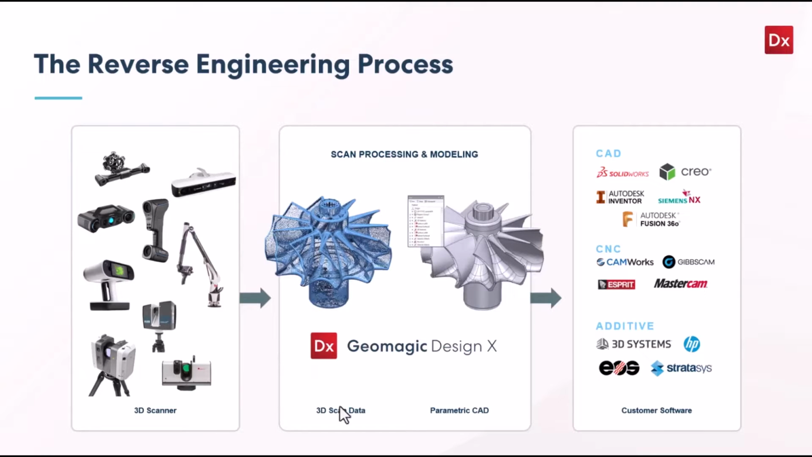Grabbing that scan data, recreating or reverse engineering that object, and getting it out to whatever is going to produce that manufactured model. So with that, we'll go ahead and jump right into the Design X portion.